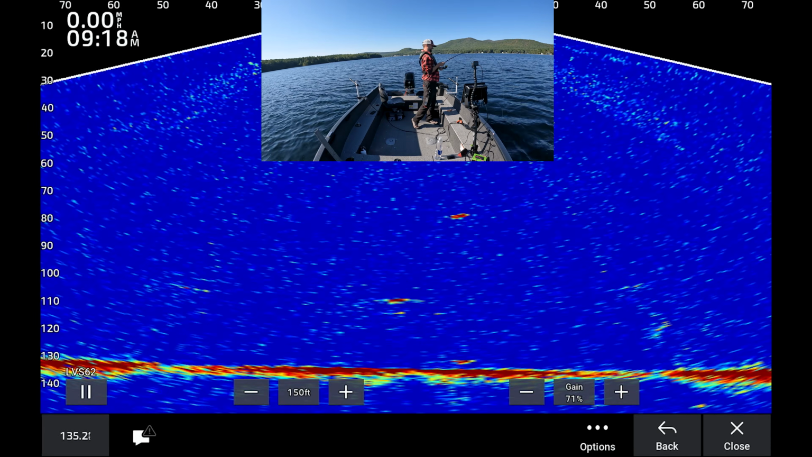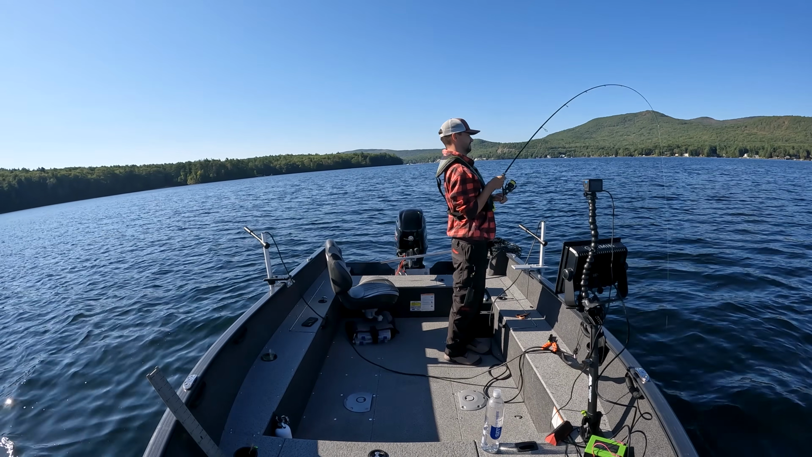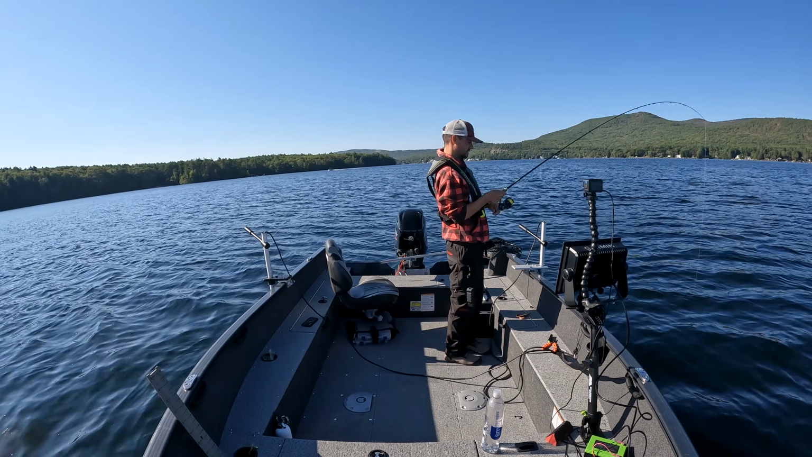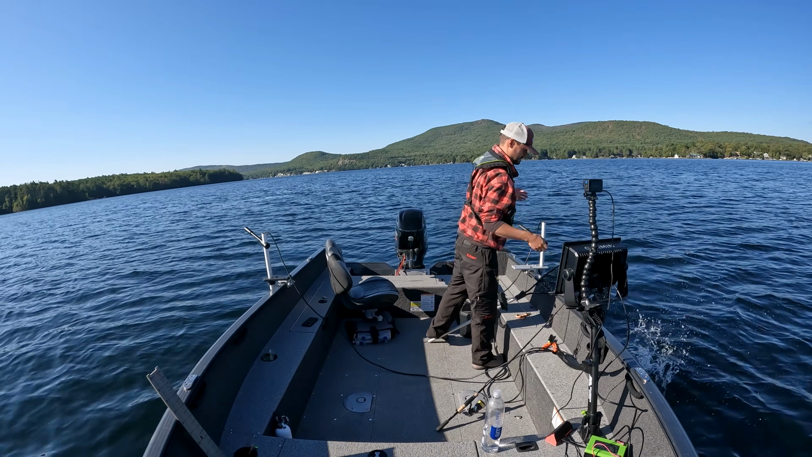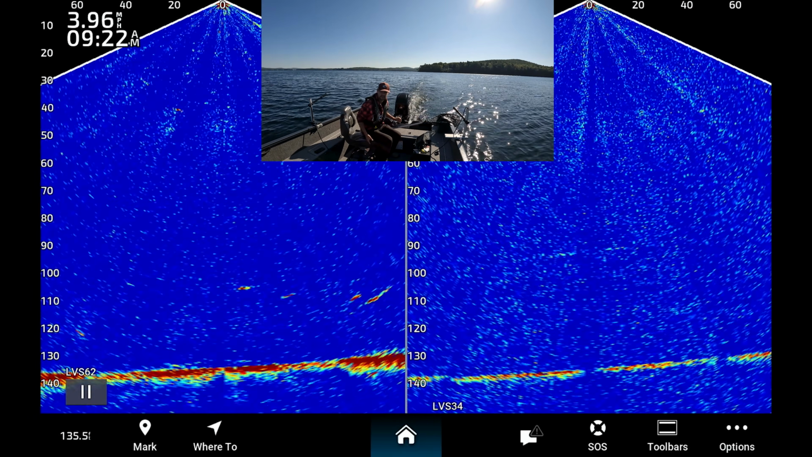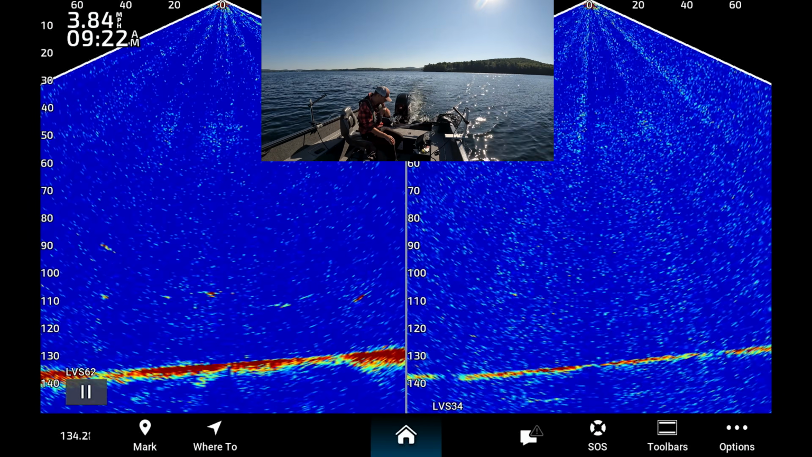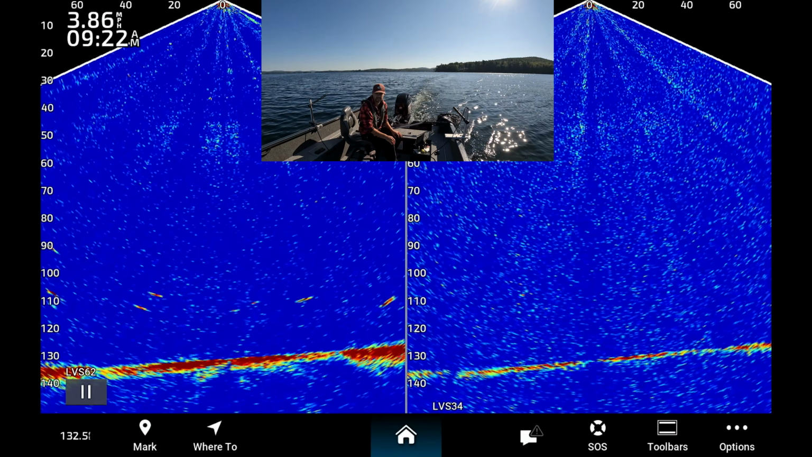Got him. That's a little guy, though. Land this one, then we'll show you some depth tests here. That's how little we're talking for lakers. So we're seeing lots and lots of fish on XR, but we're barely seeing them on Plus, which is why we have XR. And I know we don't fish this side of the lake, but there's a ton of lakers over here.